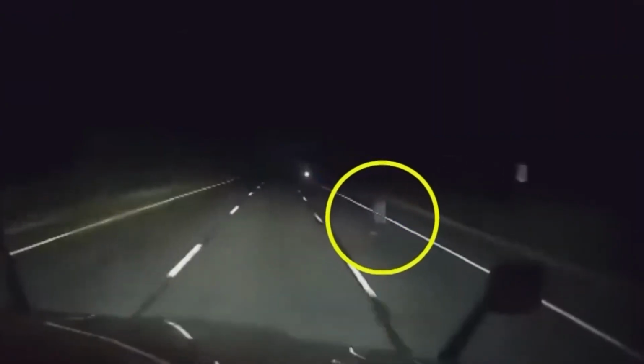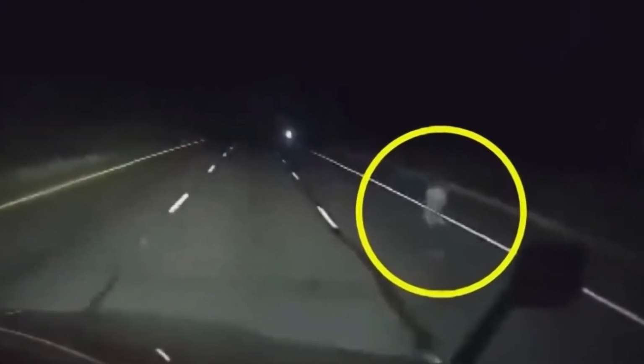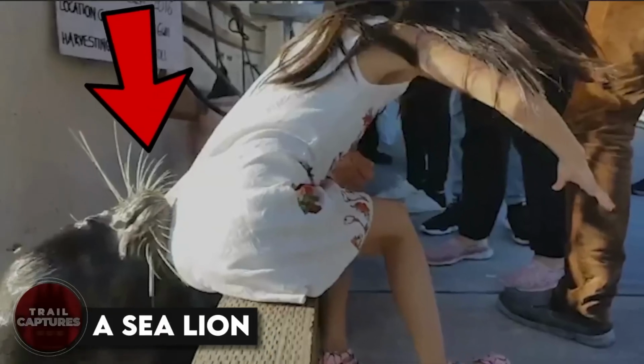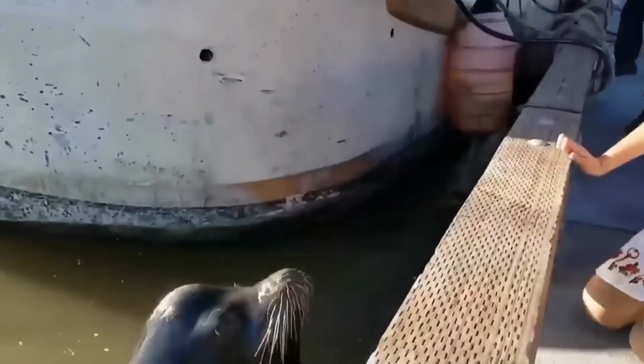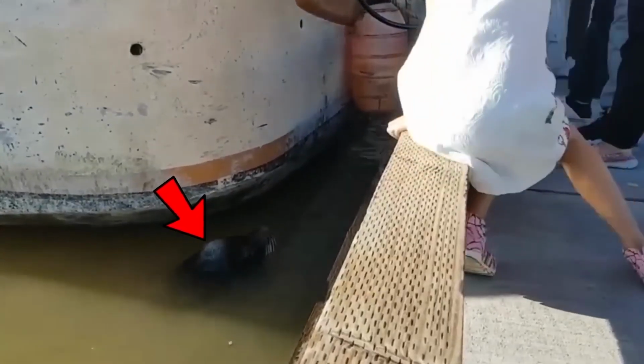However, some skeptics argued that it might have been just a human baby who happened to wander in the middle of the road. A sea lion. Okay, so I've got a creepy story for you. A girl was taking a break near the harbor when, out of nowhere, a sea lion popped up, grabbed her, and dragged her into the water.